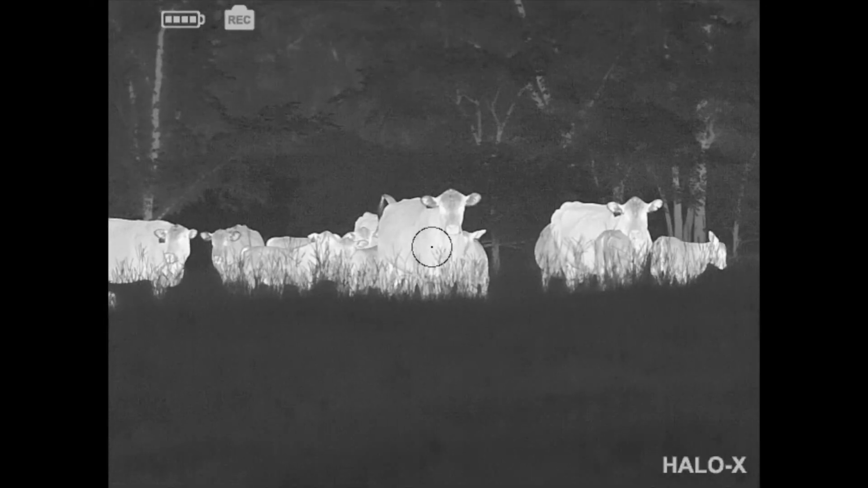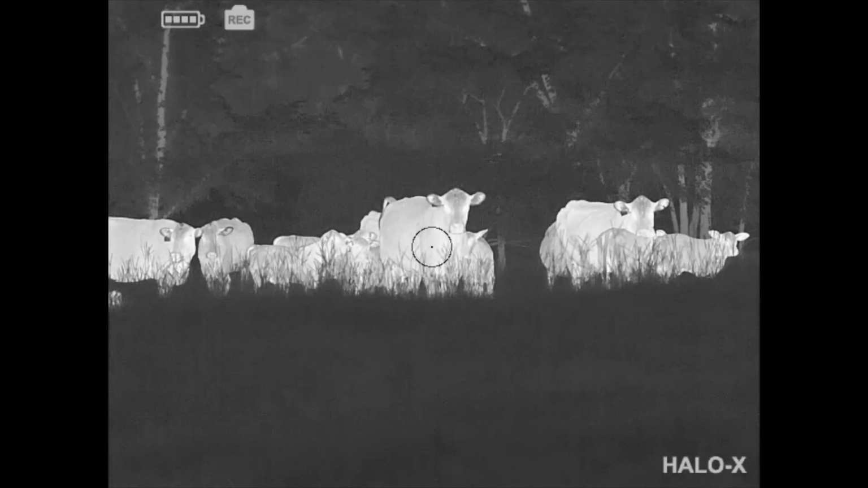You're going to get to see that in the video, so you know exactly what that means. The price on it, $8,495. So that rounds out the specs right at $8,500. So what does $8,500 get you?